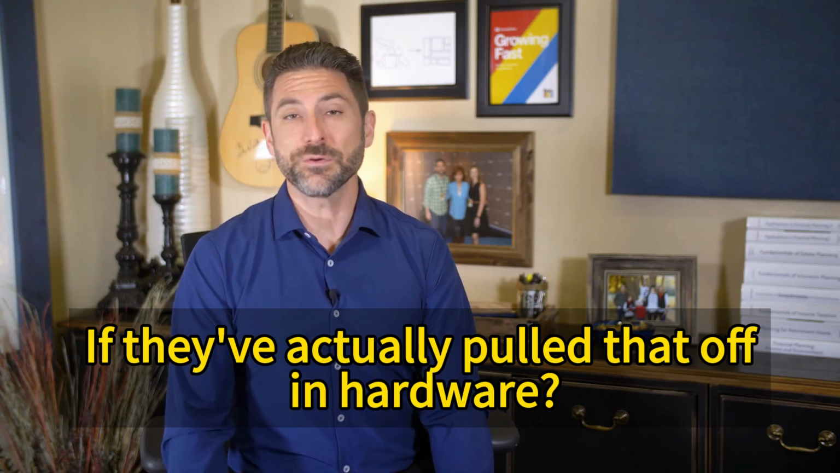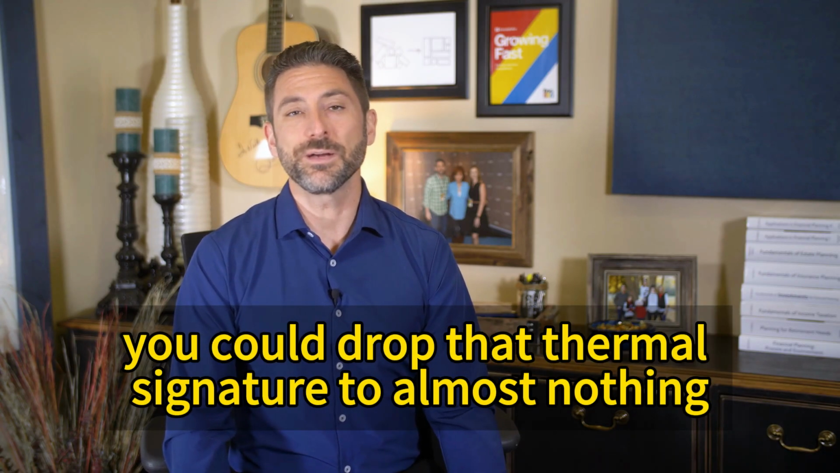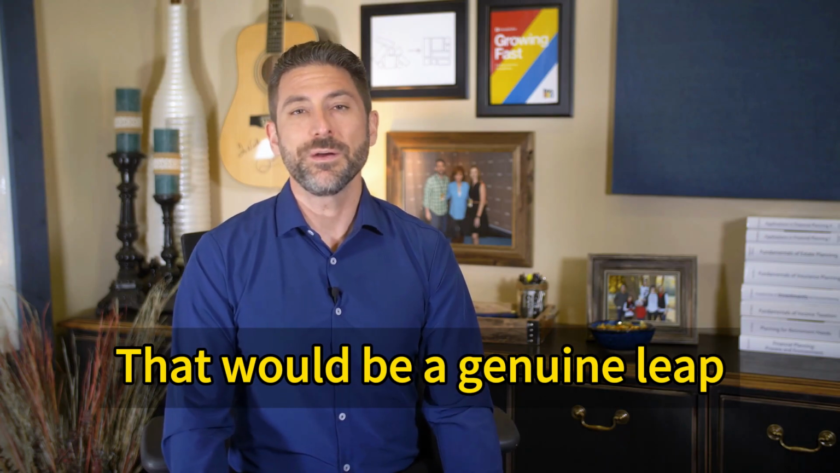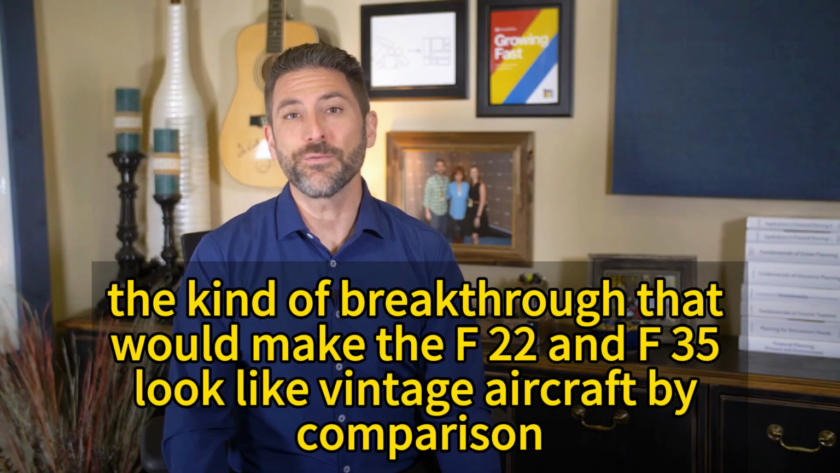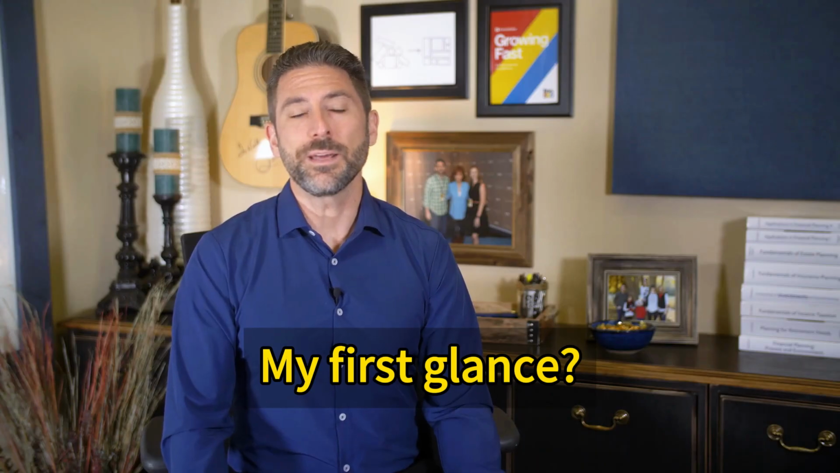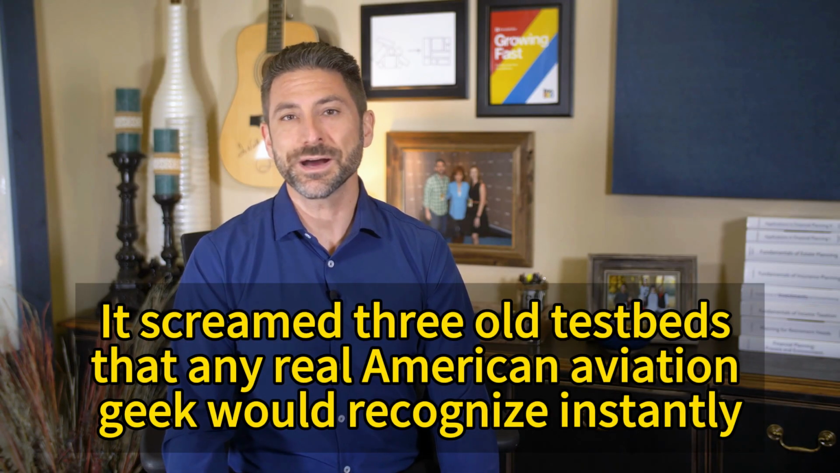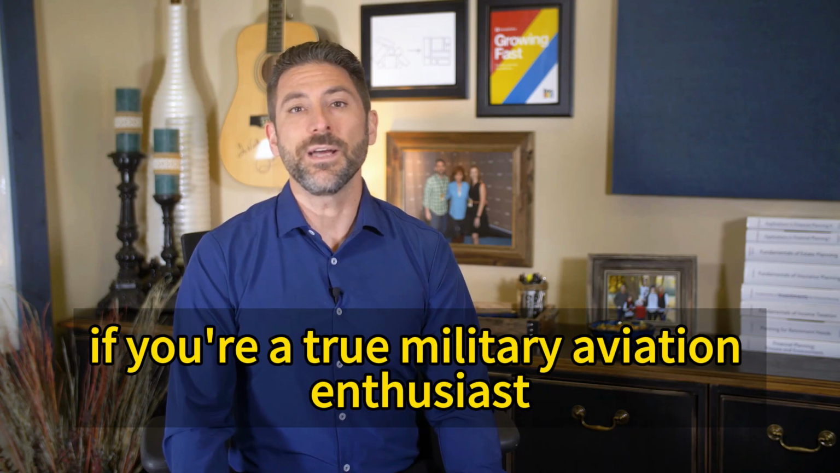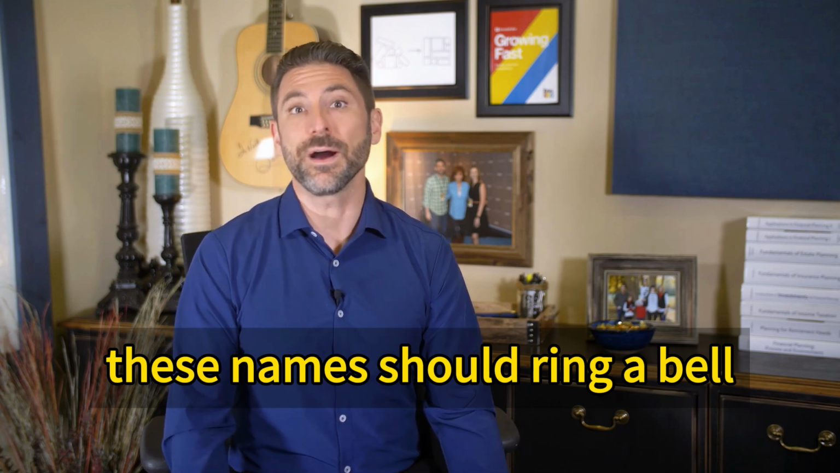If they've actually pulled that off in hardware, then yeah, you could drop that thermal signature to almost nothing. That would be a genuine leap, the kind of breakthrough that would make the F-22 and F-35 look like vintage aircraft by comparison. Now look at the shape itself. At first glance, it screamed 3 old testbeds that any real American aviation geek would recognize instantly. I mean, if you're a true military aviation enthusiast, these names should ring a bell.